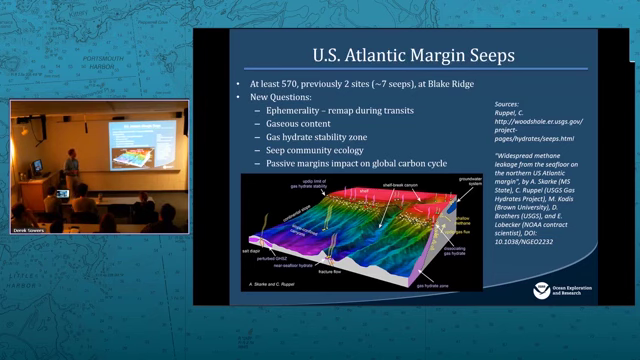There was a paper published about this. Adam used to be a physical scientist working for our program. Mimi's a co-author. And really, the relevance of this work is: how ephemeral are these? How long do they persist? What is their gas content? And then insights into what kind of communities are associated with these features on the seafloor. And really just a better understanding of how broadly these might be found throughout the world's oceans, and what the implications are for things like ocean acidification or climate change. So those are emerging research topics.